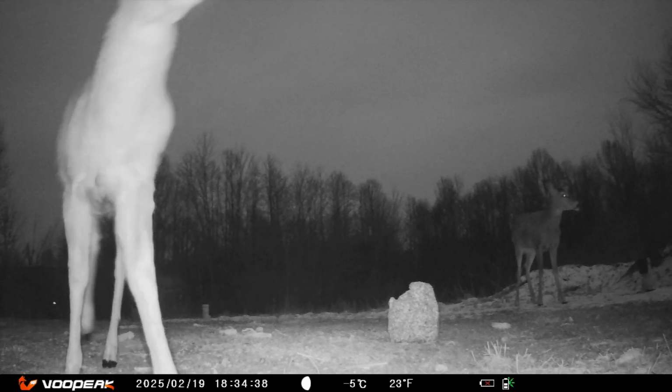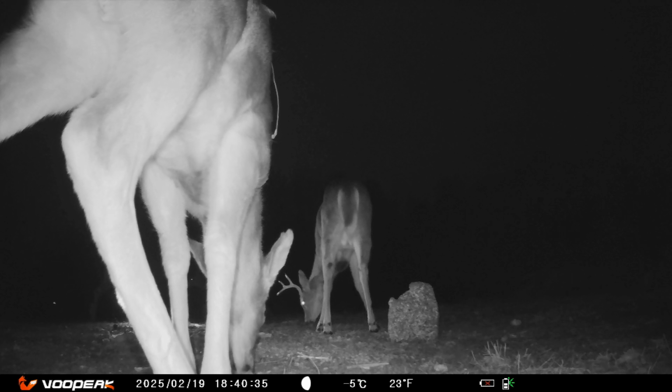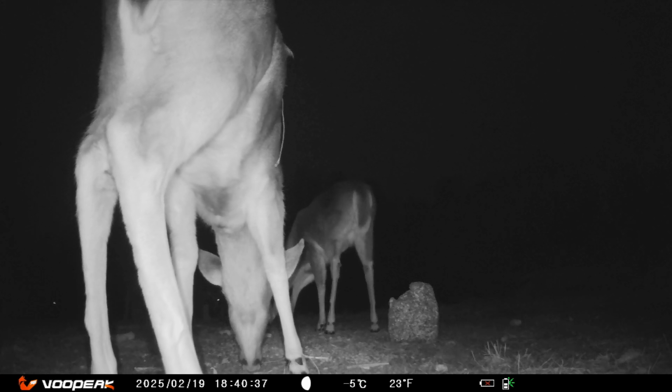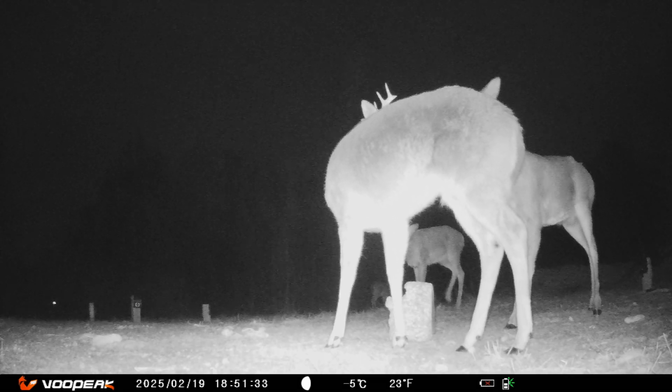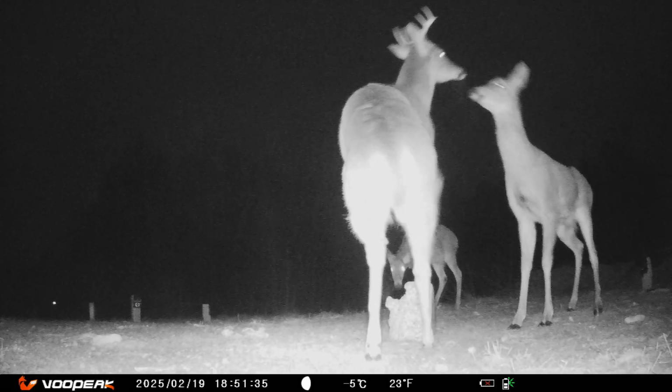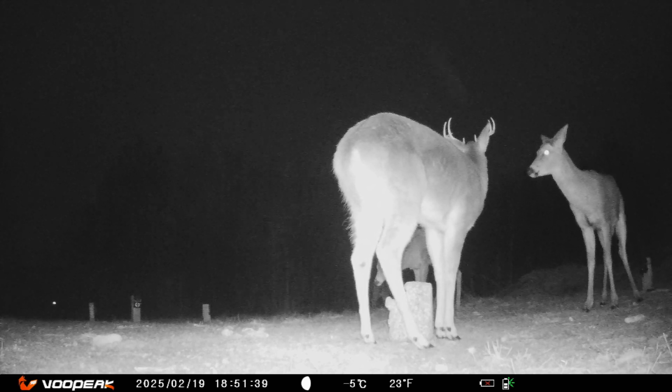Look at me, I'm the boss, and I'm gradually going to sneak in to eat. Bucks will engage in a form of fighting called sparring. They lock antlers and push against each other to determine dominance for food and females. But right now, I think it's food.